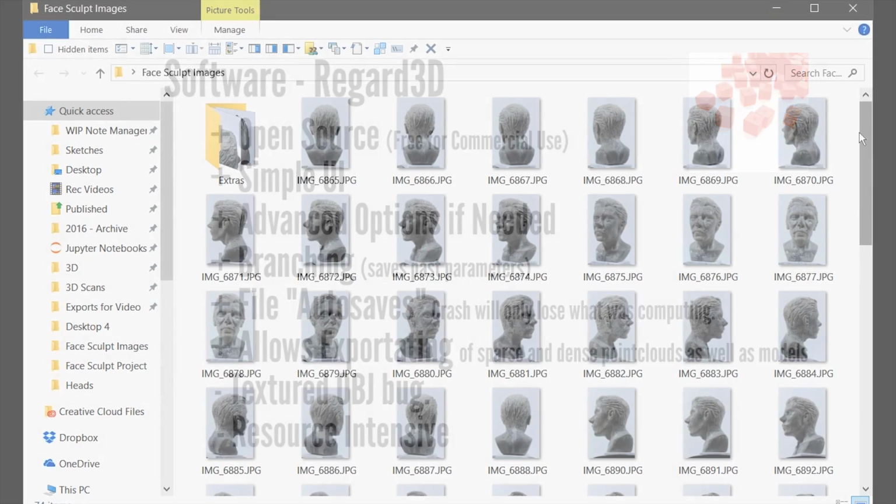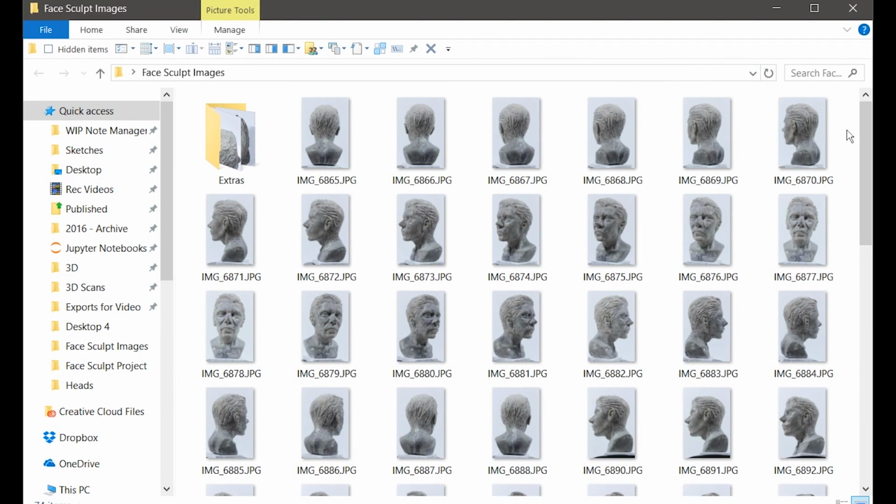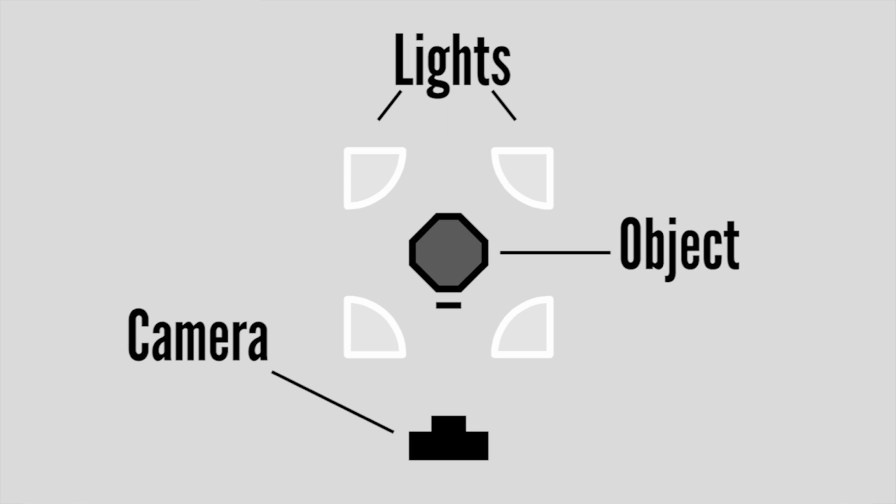More important than your software though is the images you take. So ideally you'd have your object and then you'd have a lot of diffused light, and you'd take your camera and you'd go around the object taking pictures. Now I couldn't really do this, so what I did instead was I took my two desk lamps, diffused them as much as possible, put up a white background beneath and behind the object, so that it could also spread light a bit. And then I kept the camera static and moved the object itself.